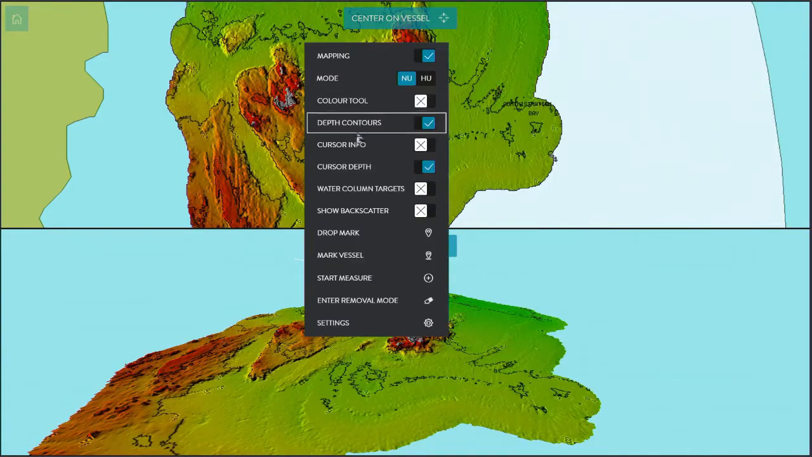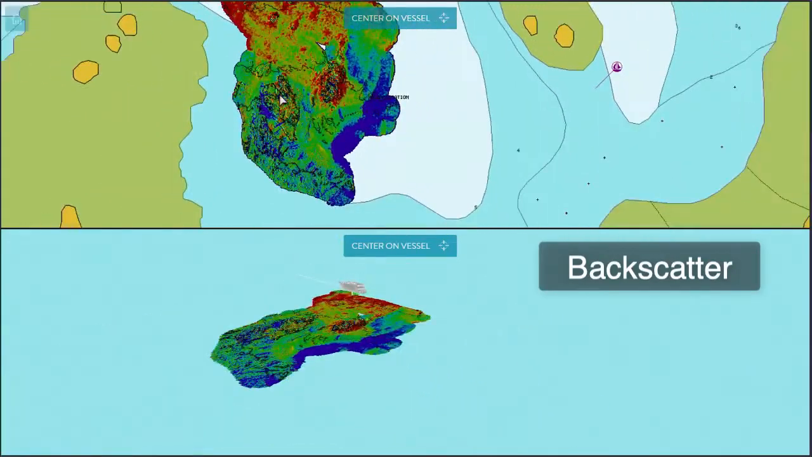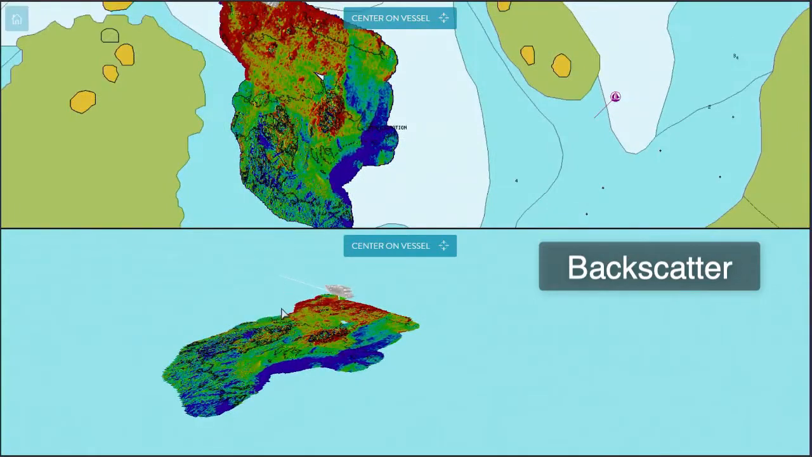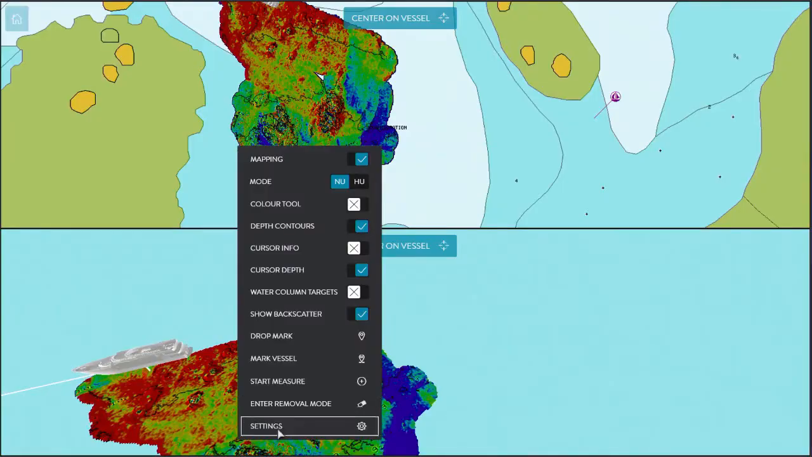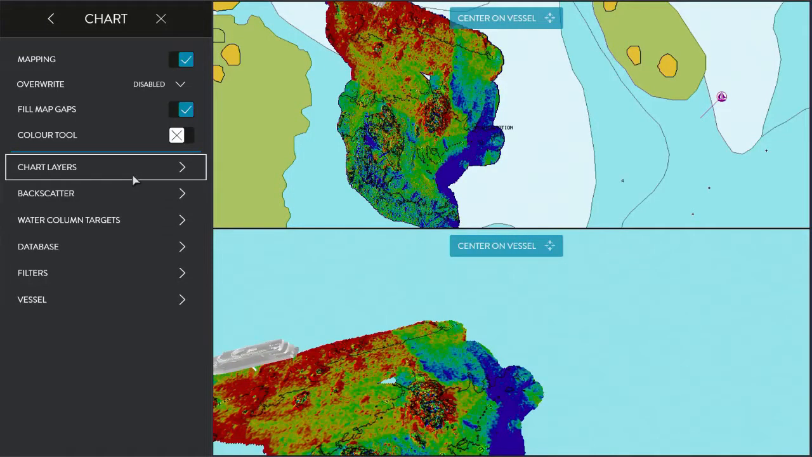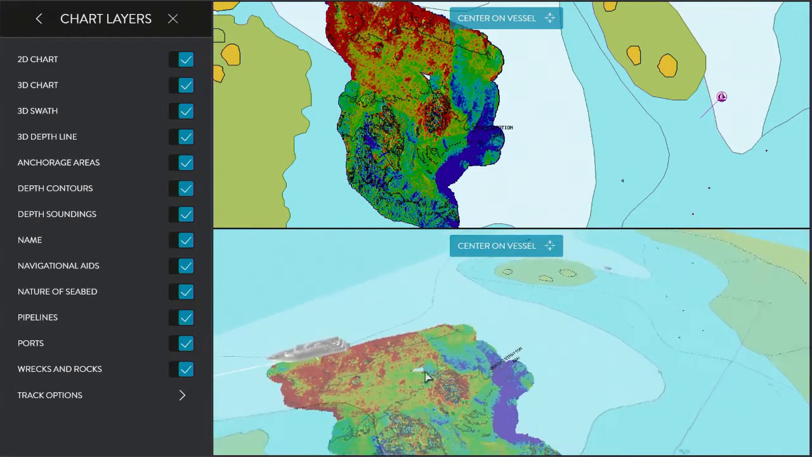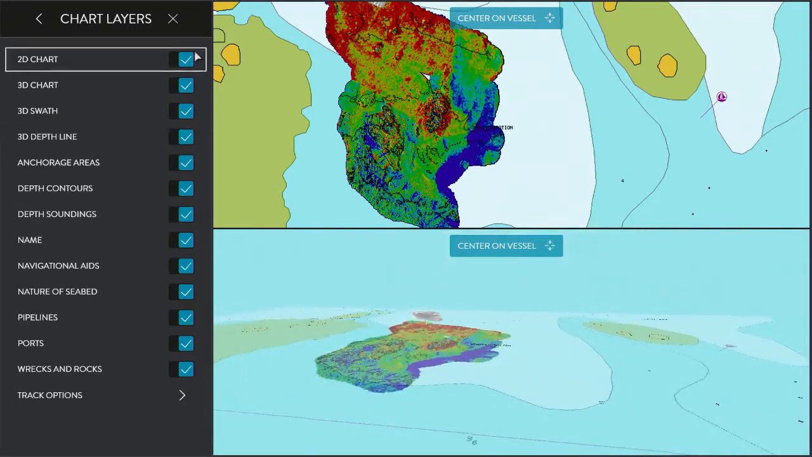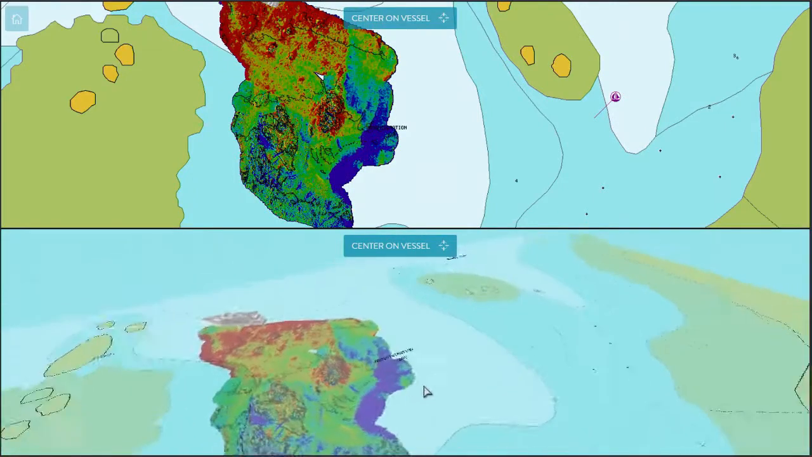Our WASSP W3 can also show backscatter, which gives us an accurate indication of the hardness or softness of the sea floor. In the red areas, the sea floor is hard and rocky. The blue areas are soft and indicate a muddy area. So we can see inshore the bottom is quite soft, but there is clearly a big rocky area towards the entrance of the bay, and that rocky area starts to get very shallow.